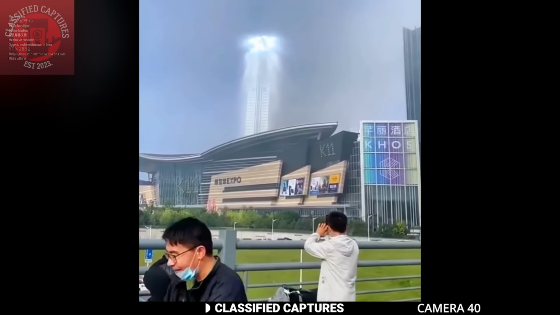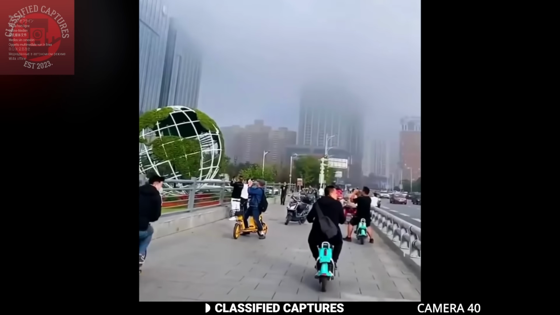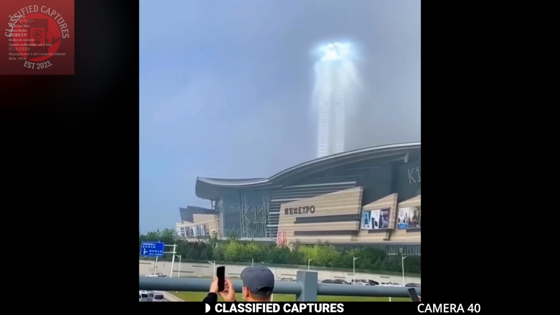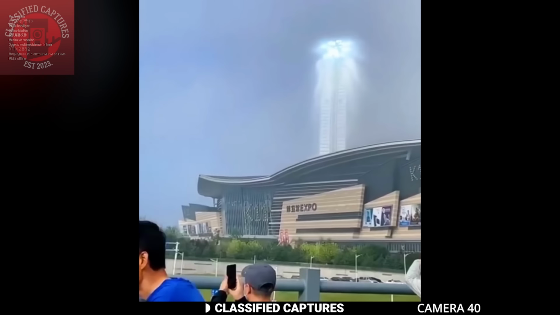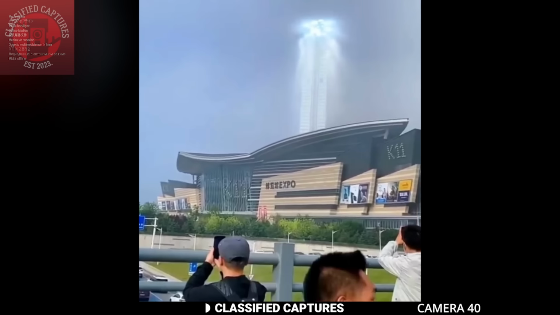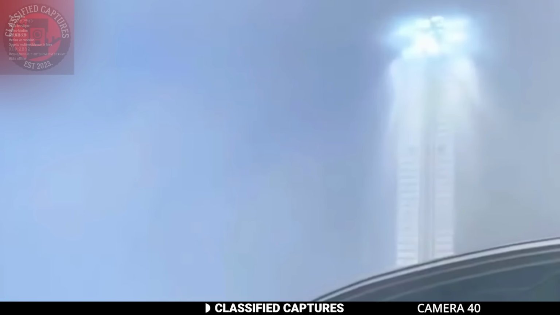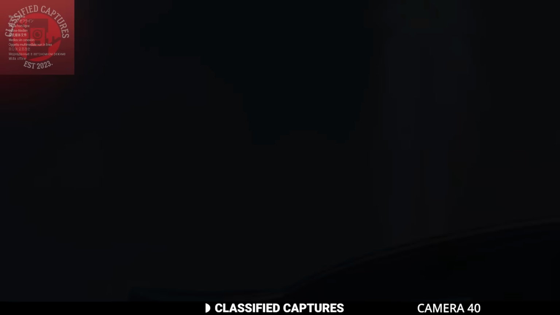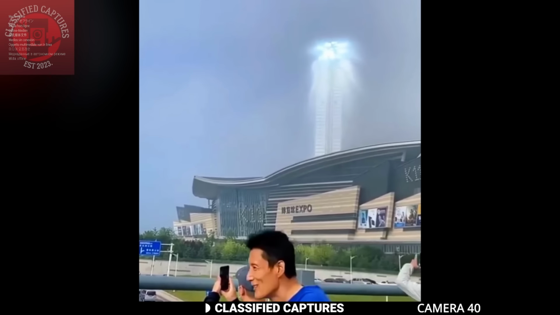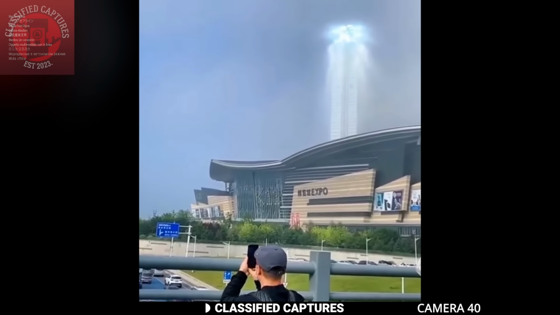Even experts, upon analyzing the spectacle, found themselves at a loss for a definitive explanation. Various theories were proposed by those witnessing the event. Some speculated that it could be an unusual cloud formation, while others considered the possibility of water vapor contributing to the optical display. Despite collective efforts to decipher the nature of the phenomenon, a concrete answer remains a mystery.